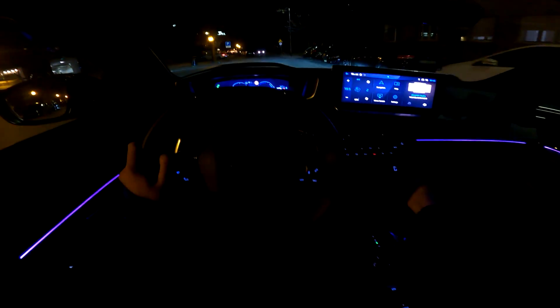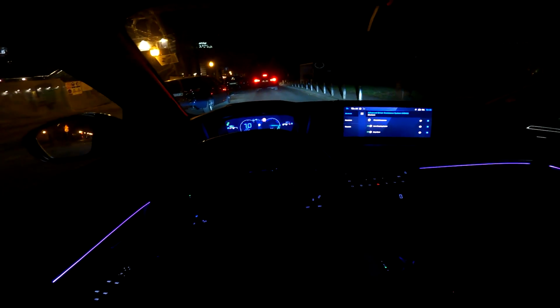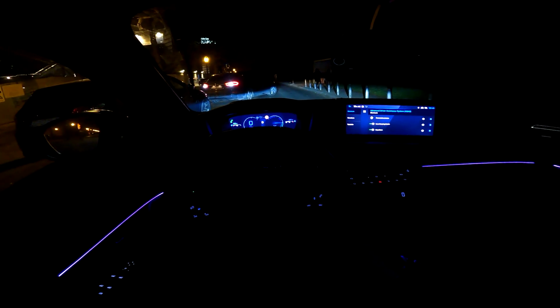So if you want to change the AC, here is where you can adjust the air blower and the temperature. You also have some shortcuts here. So this is the shortcut for the driver assist systems. This car is packed with technology and systems that make your drive more safe and also more smooth. And you also have the shortcut here for the AC as well.